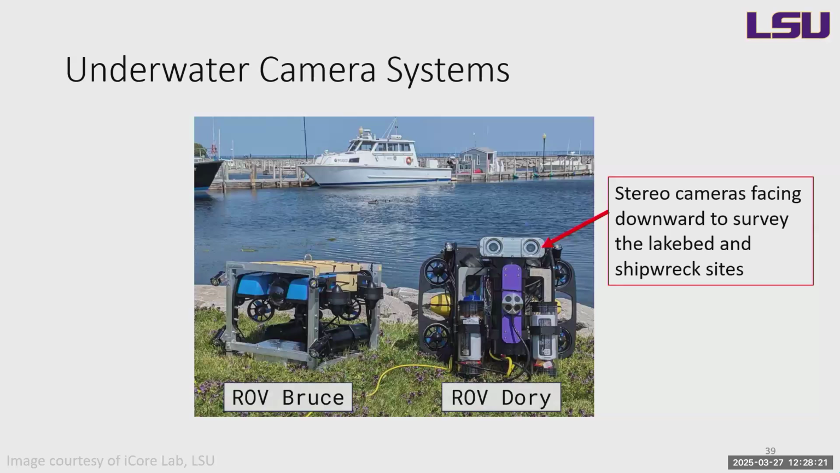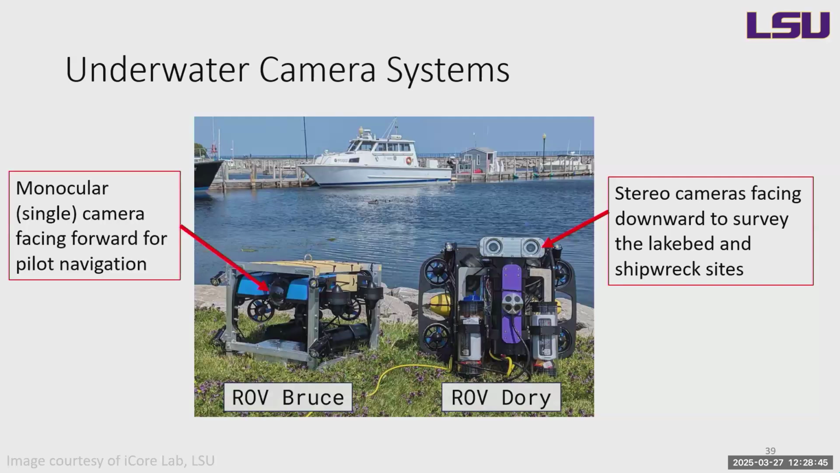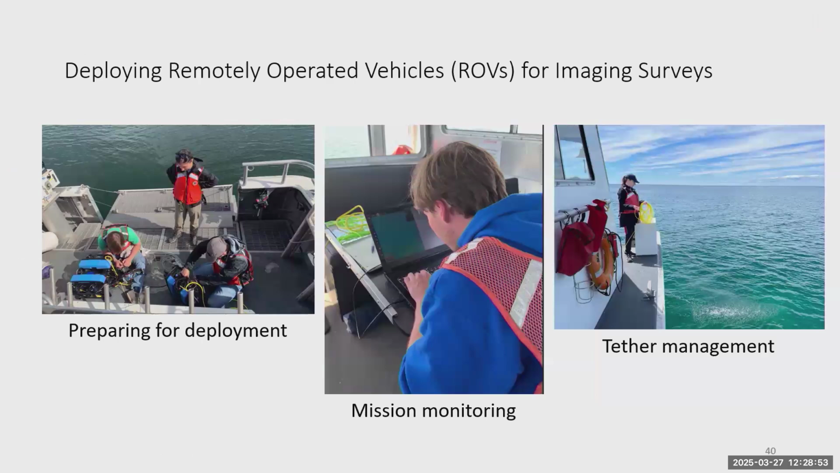The Dory vehicle was modified to have stereo cameras, which is two cameras facing downward. Stereo cameras just give you depth perception, like your eyes. So this is really useful for downstream tasks. Bruce was used more for surveying the sites independently with an ROV pilot, but it does also have a Ping360 sonar from Blue Robotics. And both of them have monocular cameras, which are just for the pilots to be able to see where they're going. So these are some of our deployments of these remotely operated vehicles for our imaging surveys.